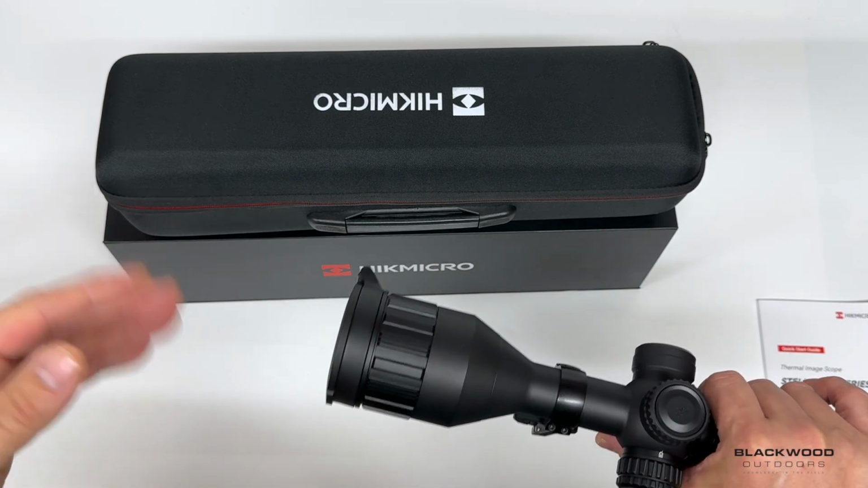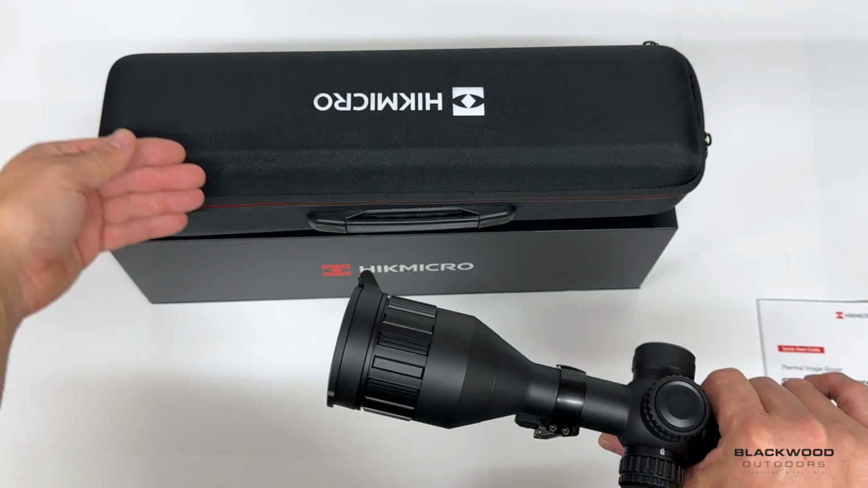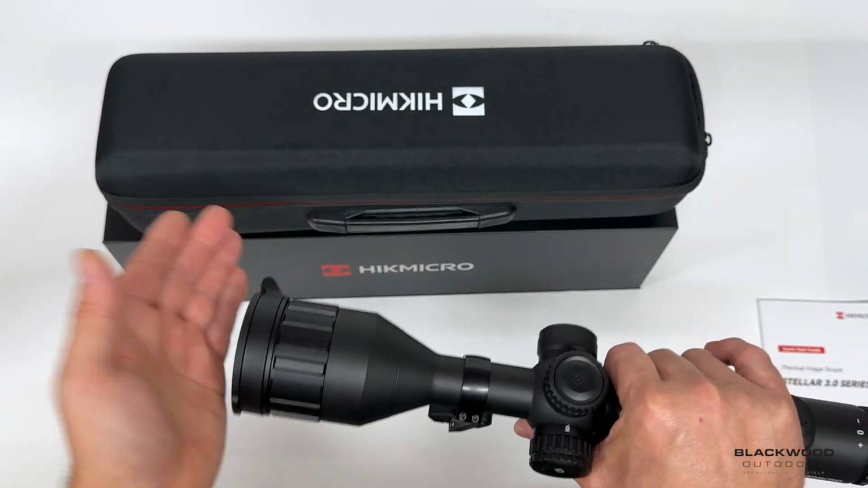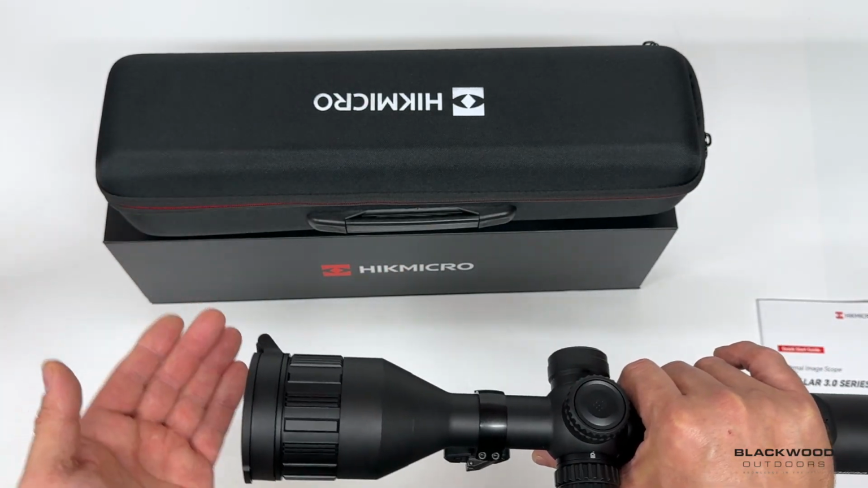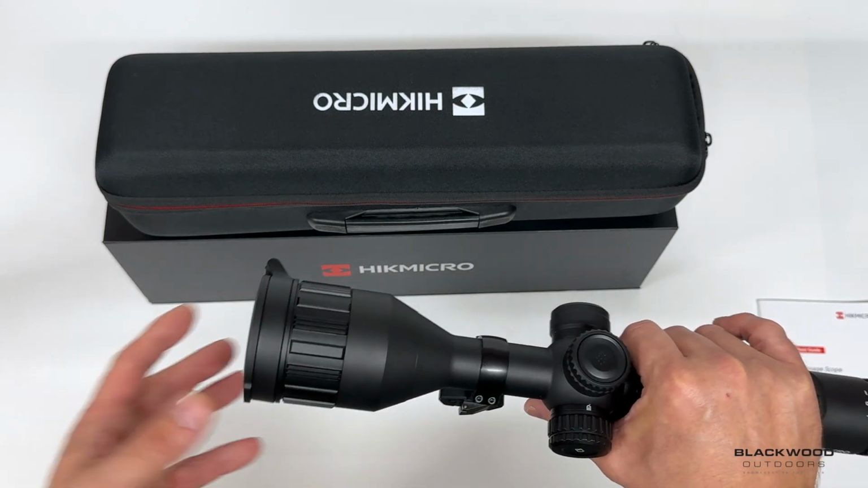Out to 50 yards and beyond, it's not a problem. If it's side mounted, it'll be slightly off to the left or right. Up to 50 yards, and from 50 yards to 300-400, it'll be spot on. But with this being so close to the center, you're not going to get that slight error as much, which is a big plus for me, and it definitely looks better.